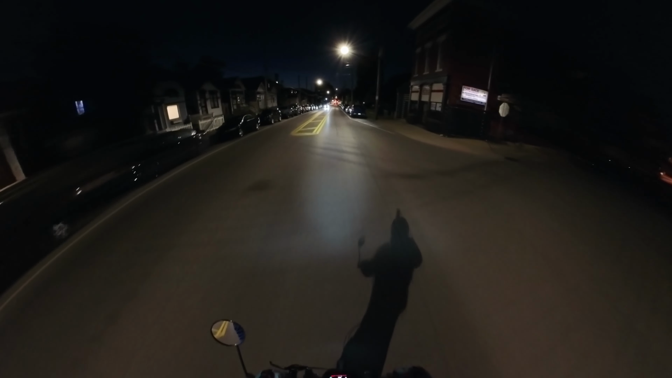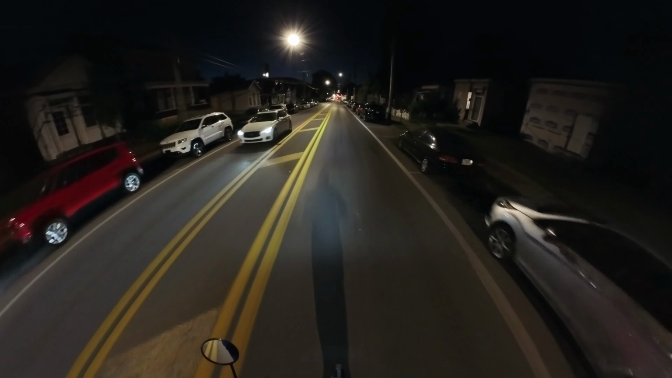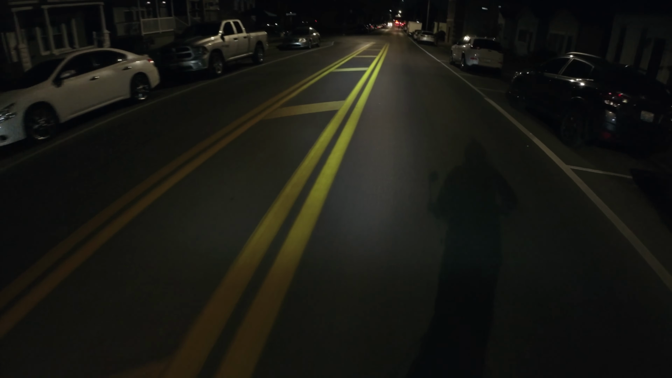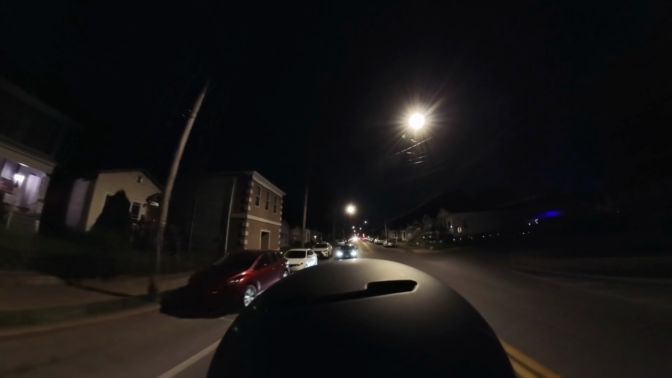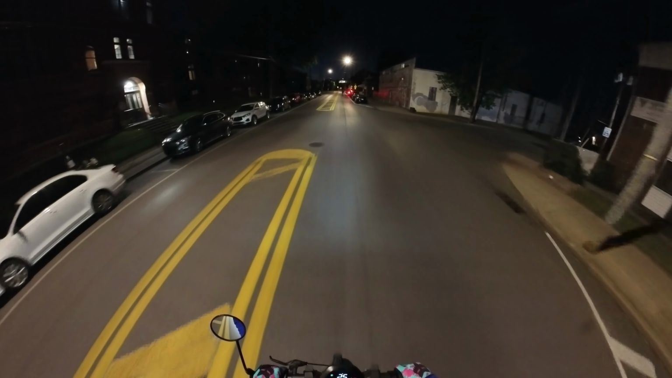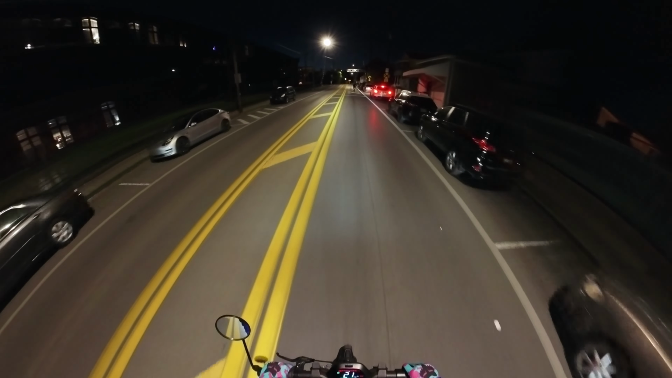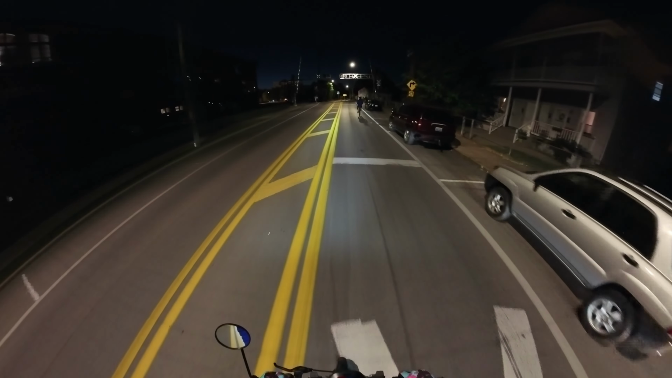I don't just blow through stop signs and red lights and do whatever I want. I try to obey traffic rules. When I go on a bike lane or path, I fully treat it like I'm a bike. But it's unpredictable how people will react when you go past.